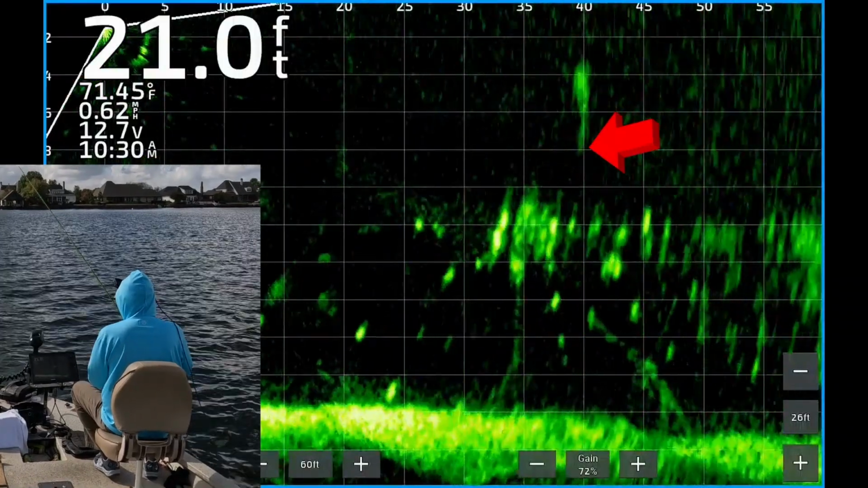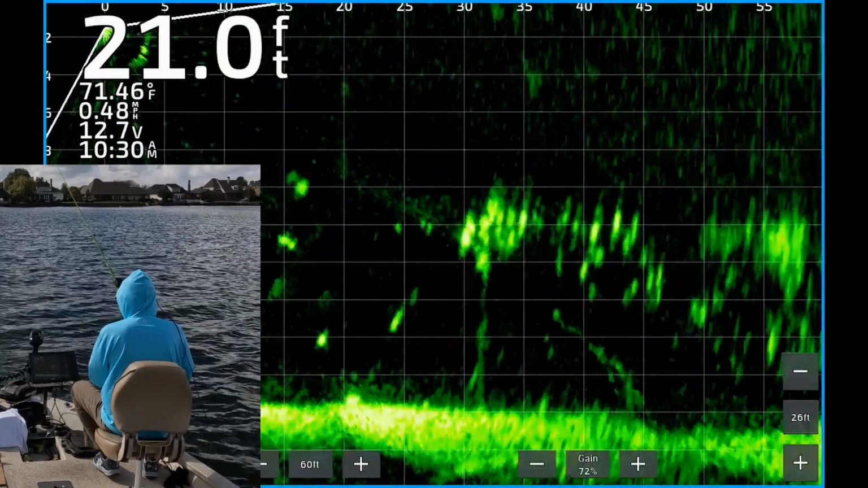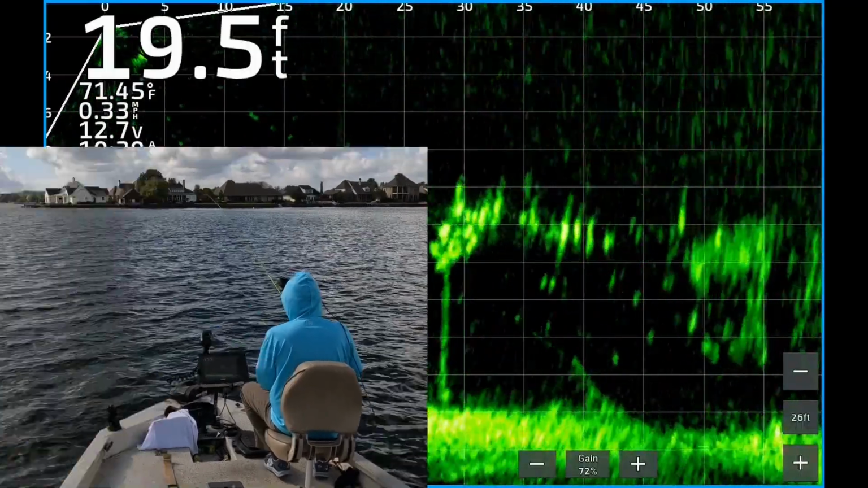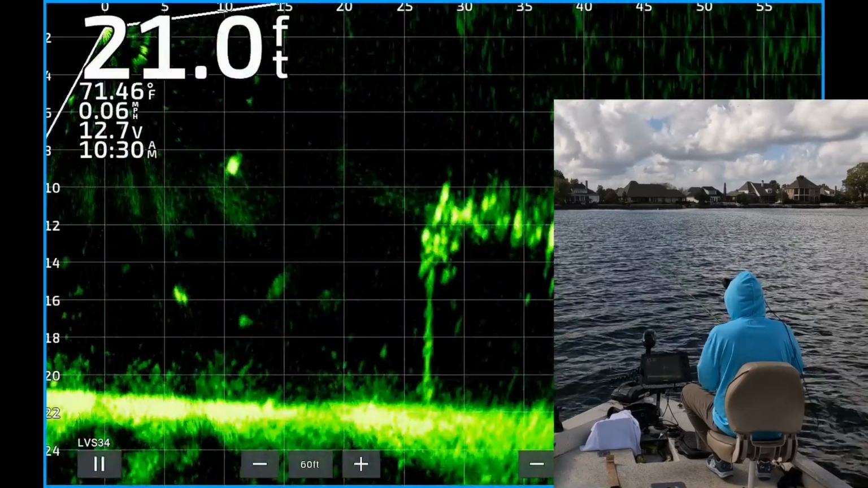All right, here we go. You see the cast 40 feet from the boat. Coming above a school of some kind of fish. I'm hoping a crappie's in there. Can't really see the weight and lure. The wind was kind of blowing and it makes it hard to keep contact with your jig at all times.